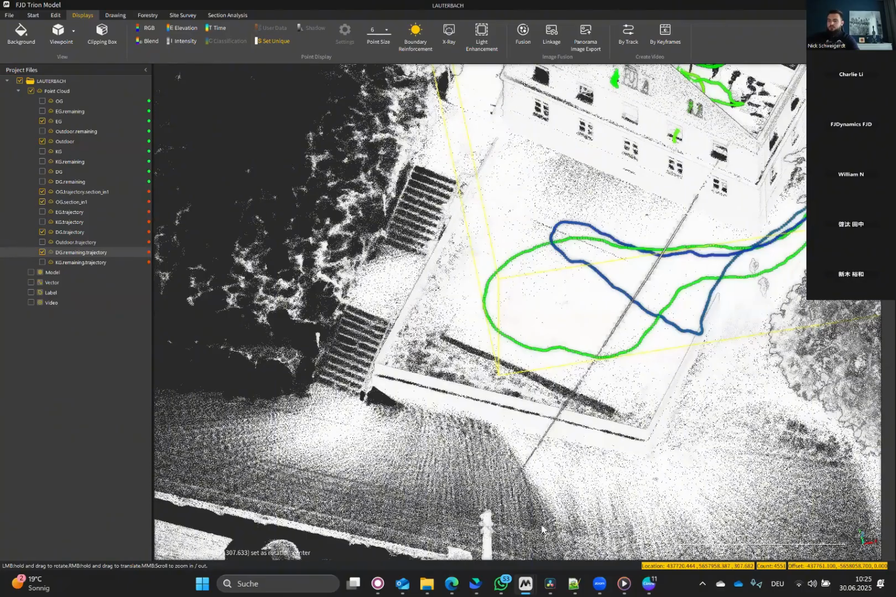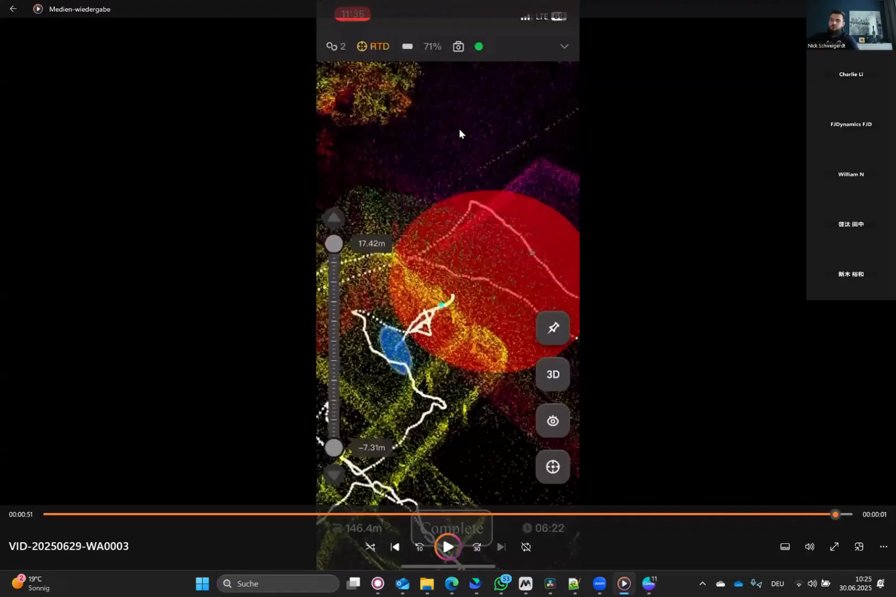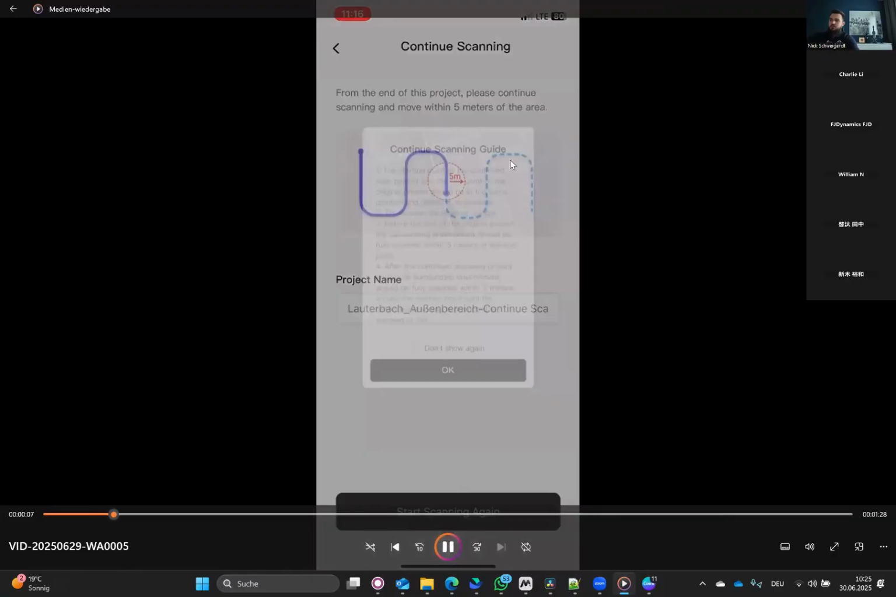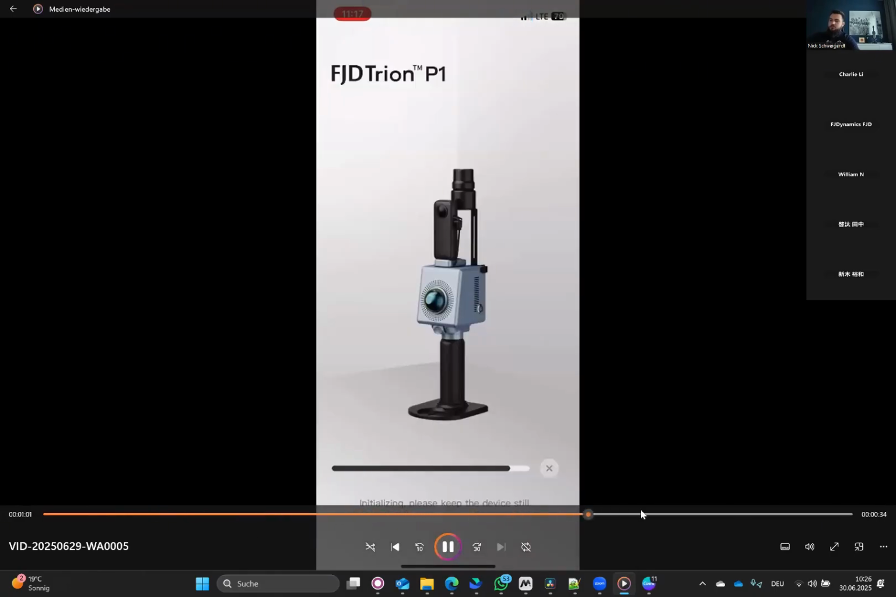And to combine these, you need to use continuous scanning for splicing features. So here you can see my first scan, and then you just hit on these 3 dots here in your scan app, and then you click continue scanning, starting from the same point again, and then you start your scan.